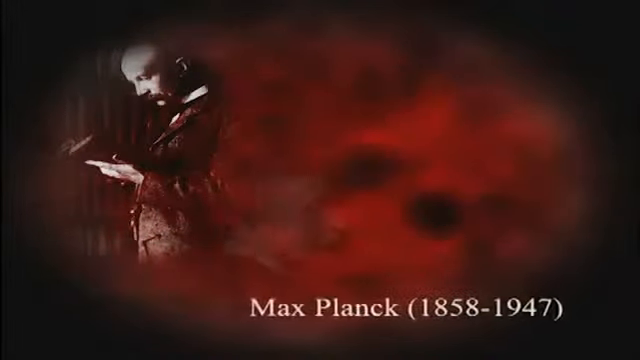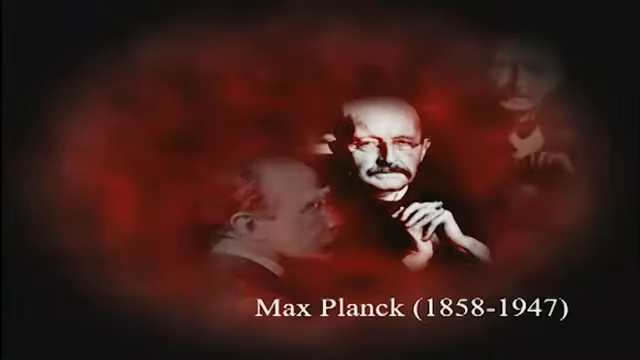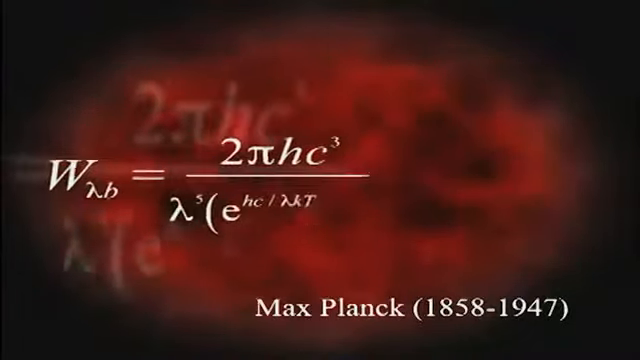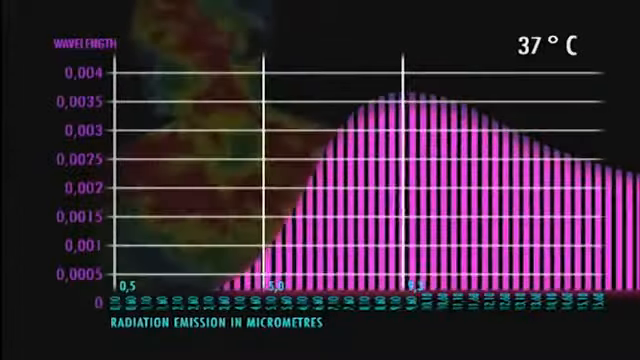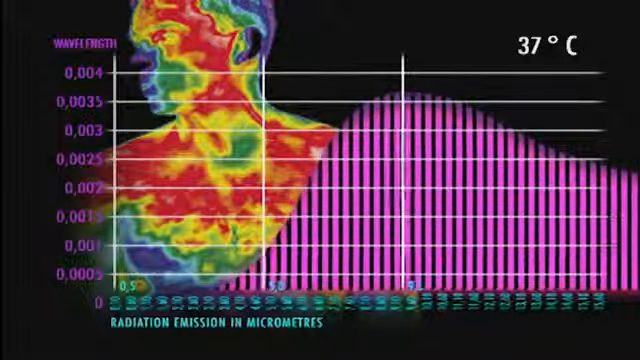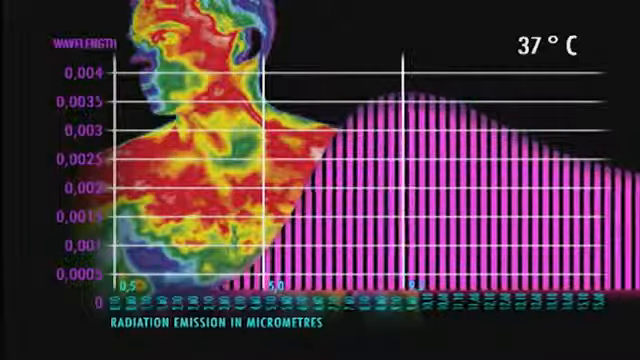We can illustrate this in another way too, using Max Planck's law of radiation formulated in 1900. It's an equation that produces a curve which illustrates that the warmer a body is, the greater its emission at each wavelength, and the shorter the wavelength at which emissions peak. It seems complicated, but it isn't. This is the curve at 37 degrees Celsius, the normal body temperature of a human being. Maximum radiation is emitted at about 9.3 micrometers, and we can only see this radiation with an infrared camera.